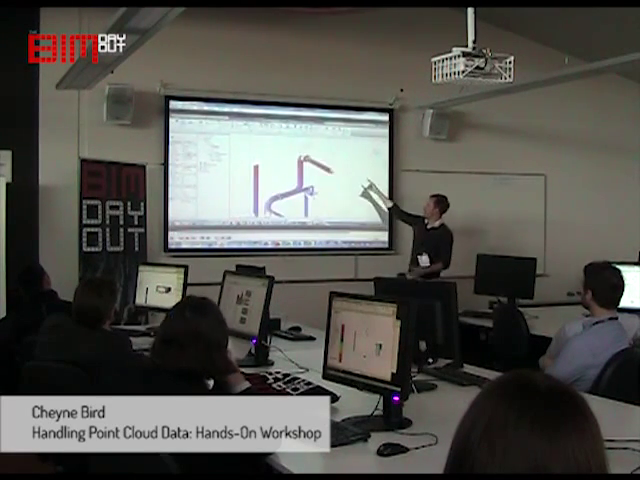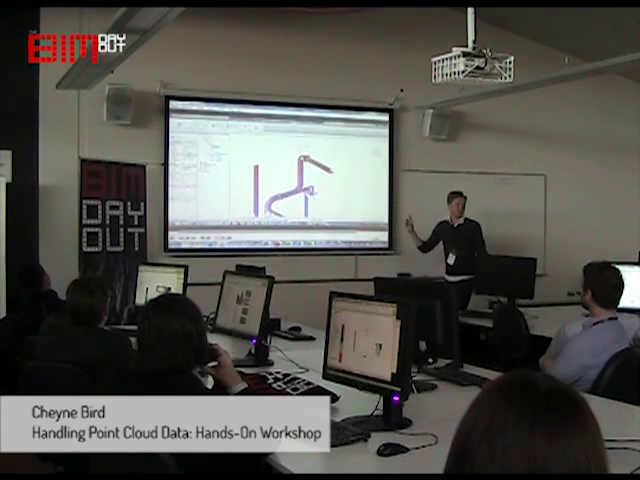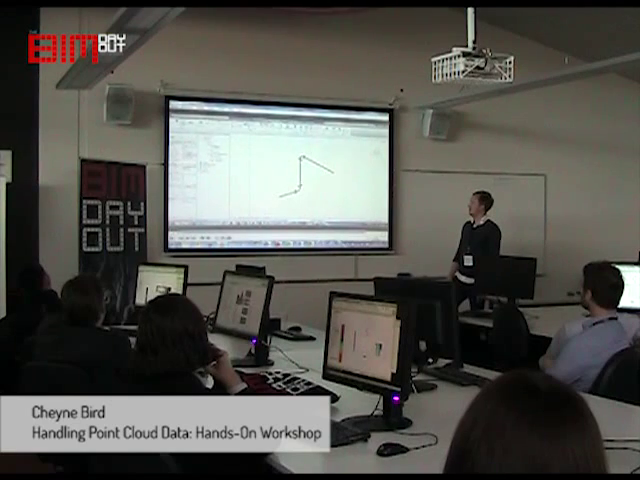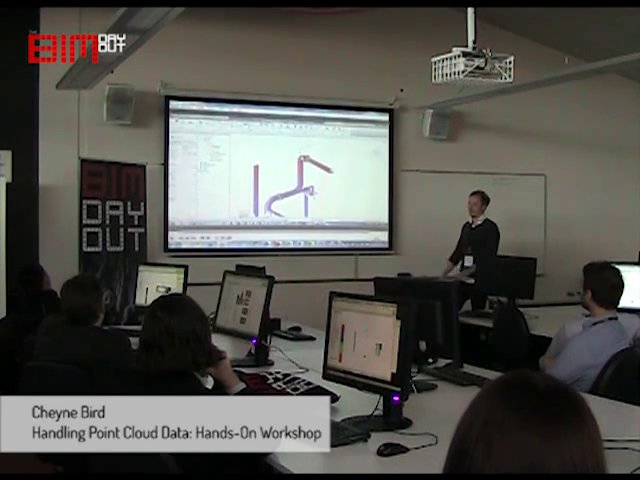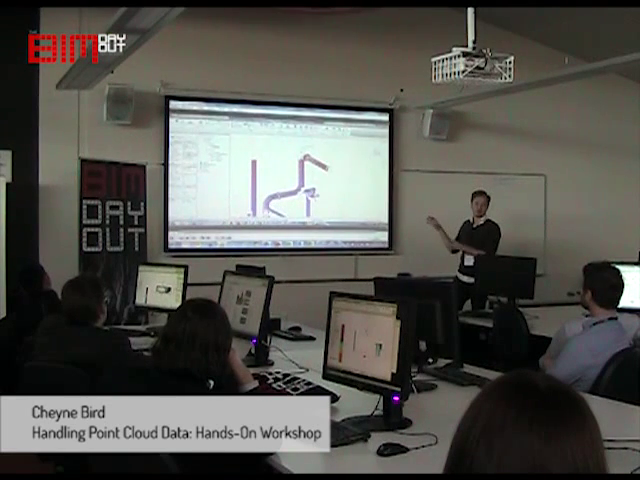So you see here, they're all pipes that are spread. All I'm doing now is using normal Revit tools to trim them together. So trim. And that's basically how quickly we can create a pipe run of that space, directly aligned with those points.